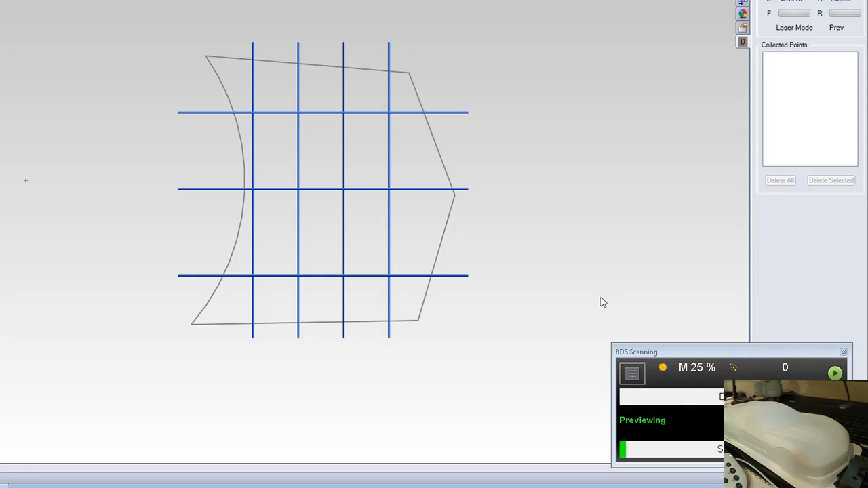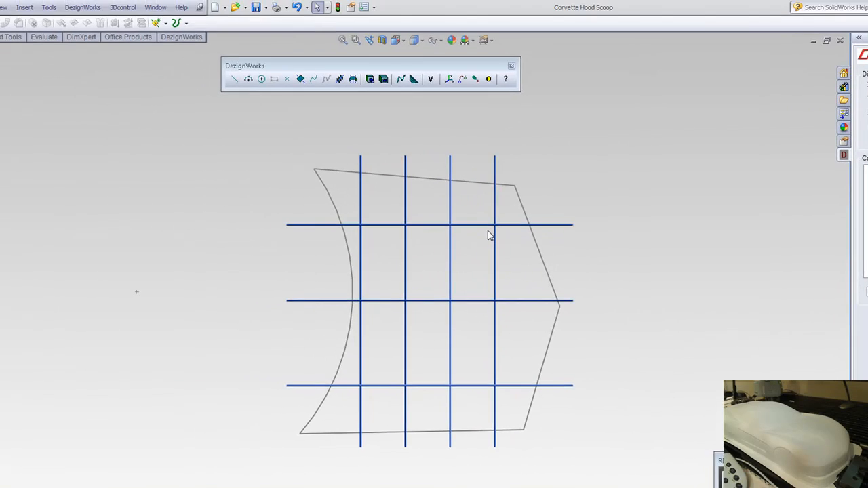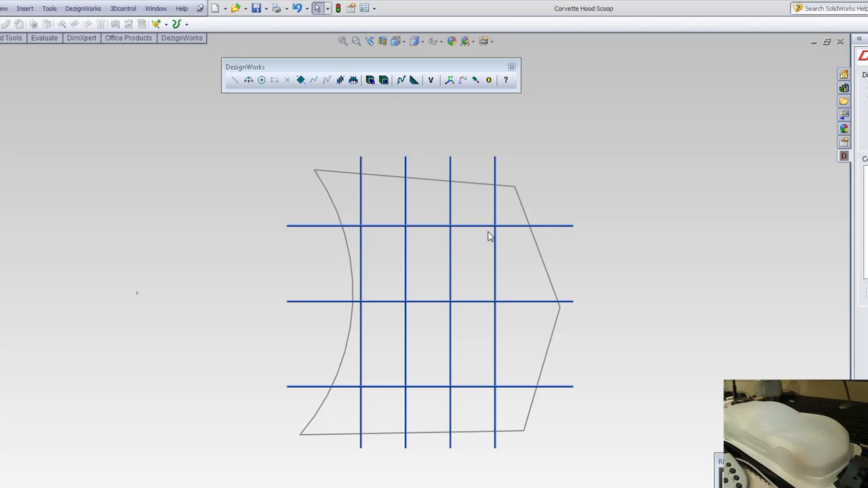I've already gone ahead and created alignment utilizing Dezignworks, and also utilizing SolidWorks, we've created some planes. The goal of this is to create a new hood scoop for our RC car. Now in the past, we'd hard probe something like this, but because it's so flexible, we wanted to use the laser. So how did we get there?